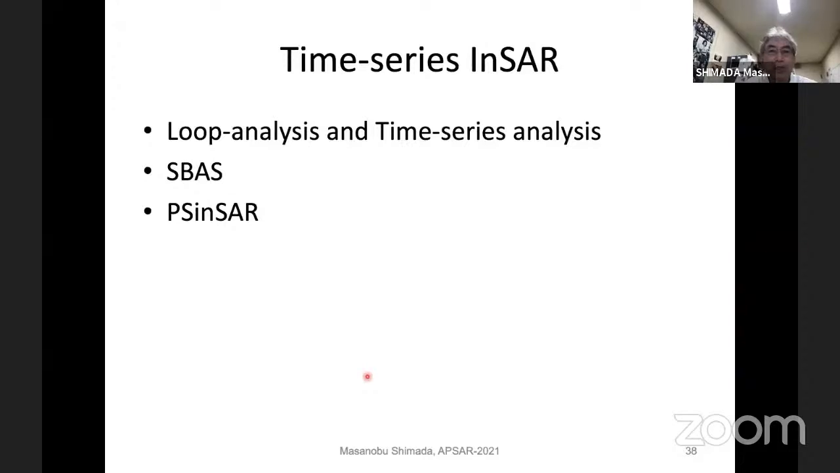And the second one is time series interferometry. I think recently very slight subsiding needs to be monitored, and many local governments are looking for a technique to measure landslide movement.